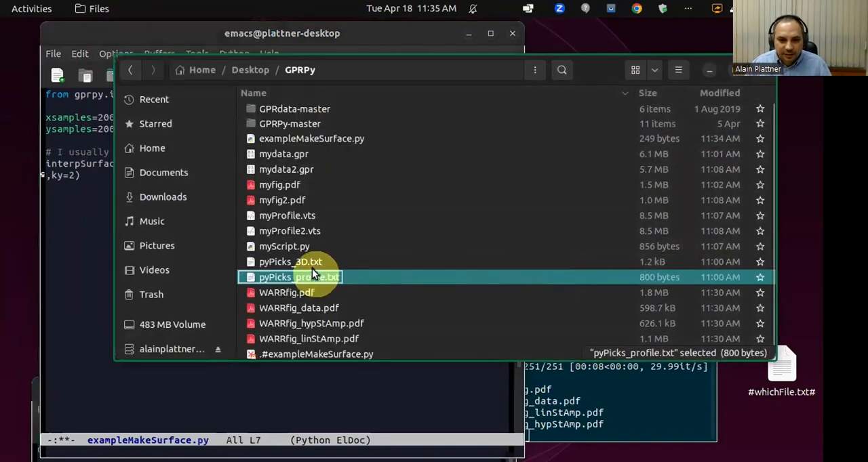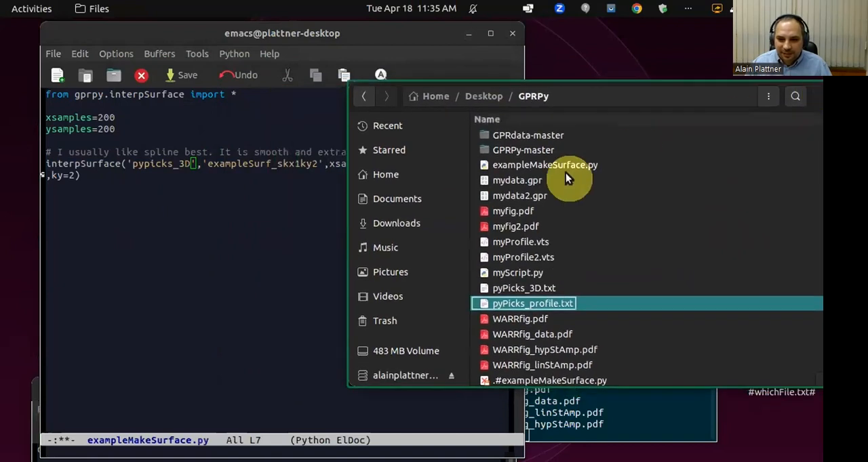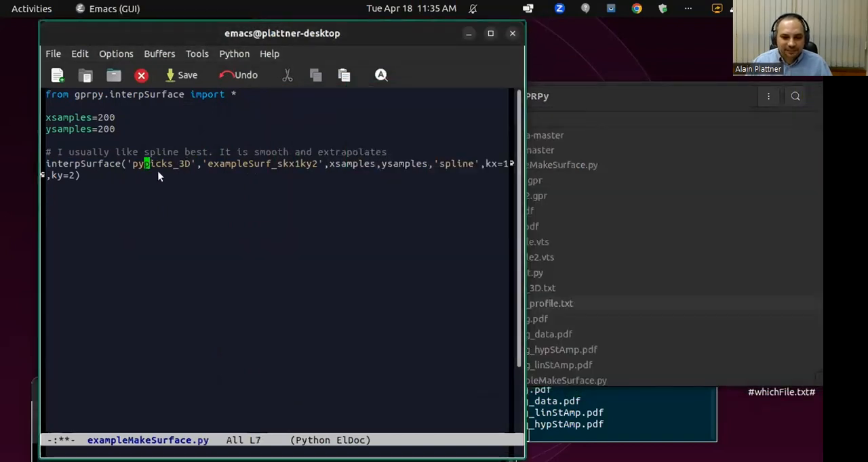Did I spell this correctly? No, of course not. The P must be capitalized. .txt, of course, because it's an ASCII text file. This is what we want to call it. Let's just call it example serve.